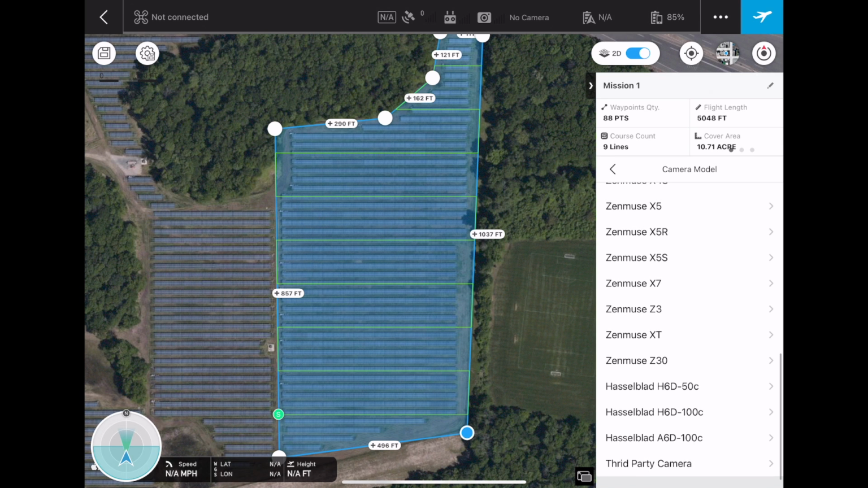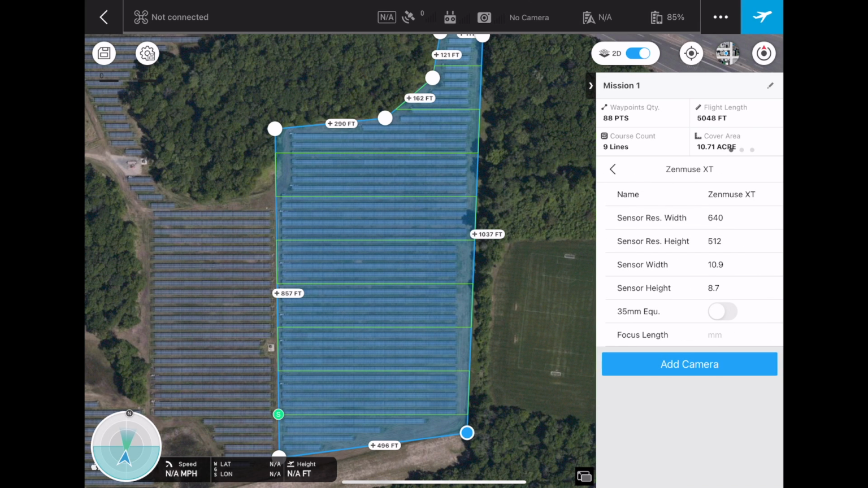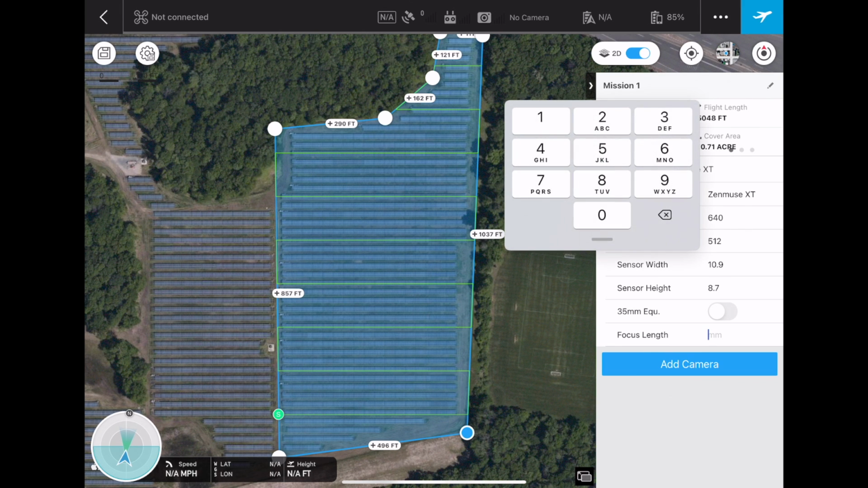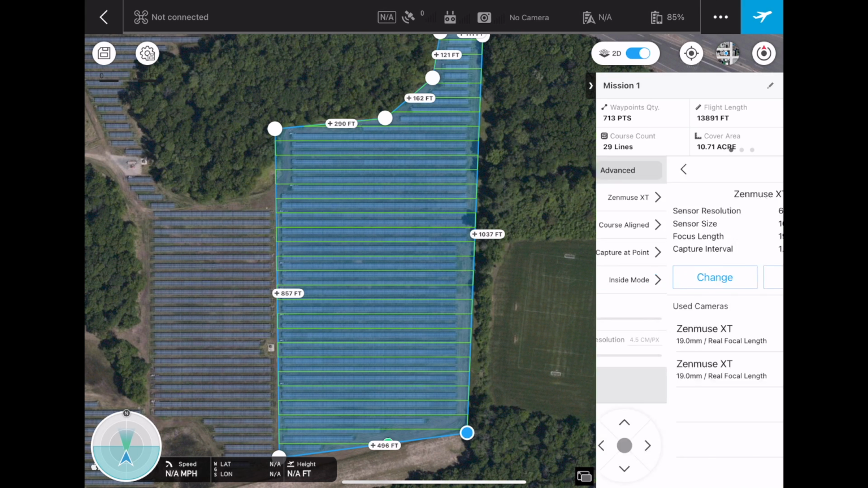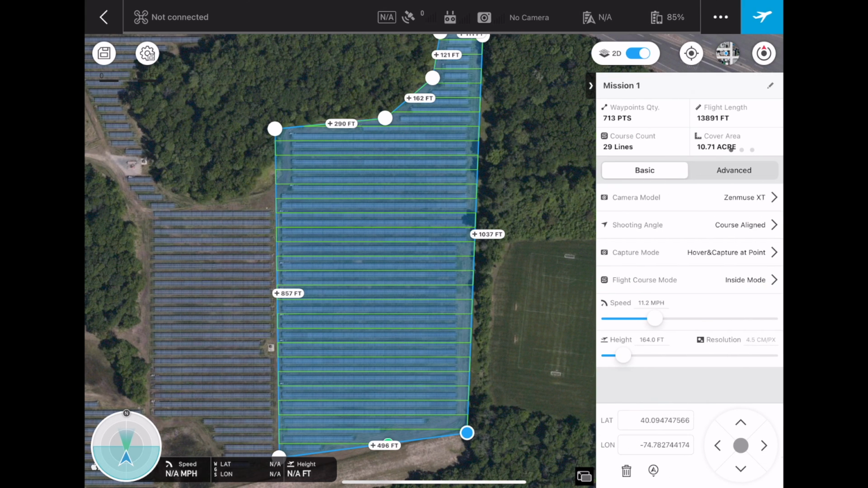Personally, again, I have the XT2 camera, which the GS Pro is kind of like an older application and it's not updated. So you have to click on the Zenmuse XT, which is just like an older version of the XT2. And it's completely fine. Everything is still going to work exactly the same. And then you're just going to want to put in your millimeter length lens on there, because there's different lengths, different models of the XT2 camera. And then we're just going to add that camera and then click on it, and then it's right there, Zenmuse XT2.